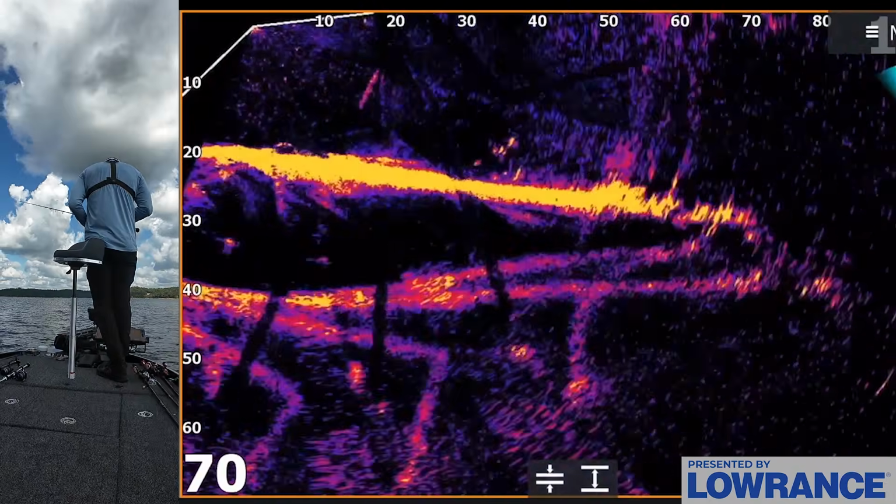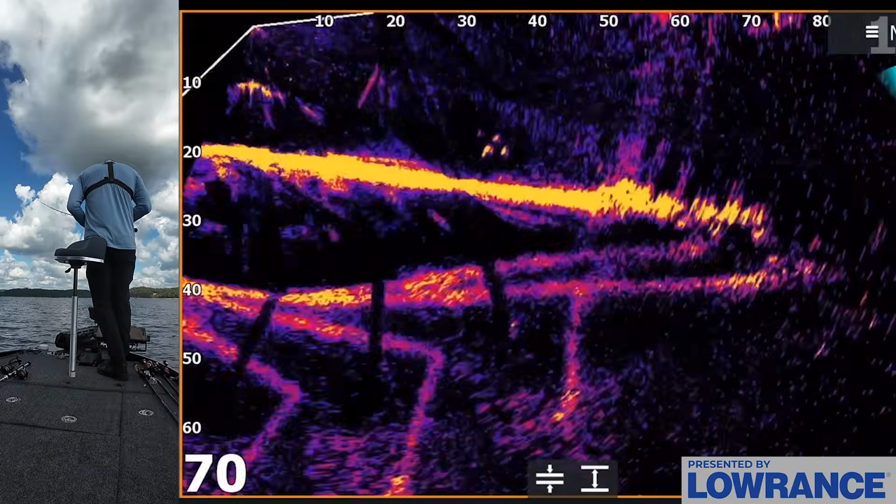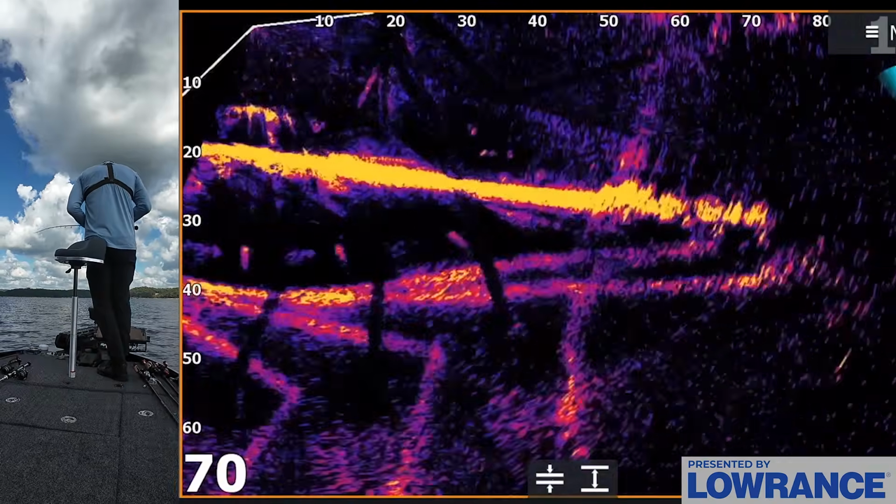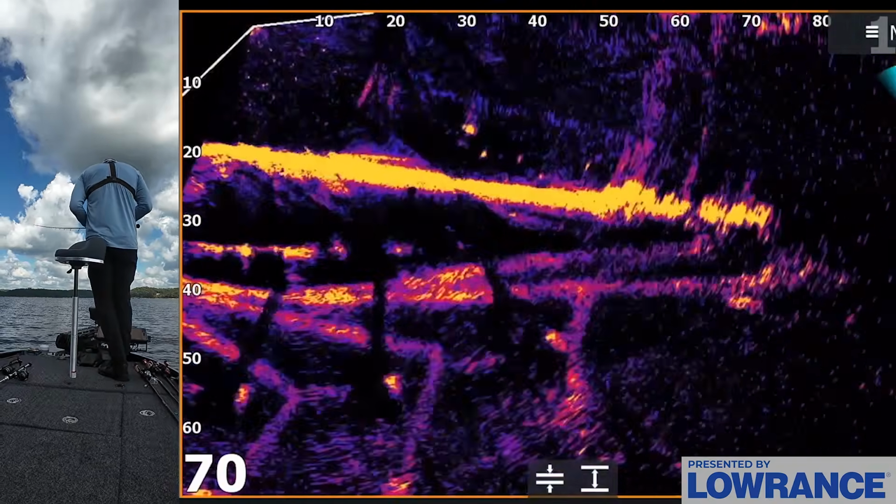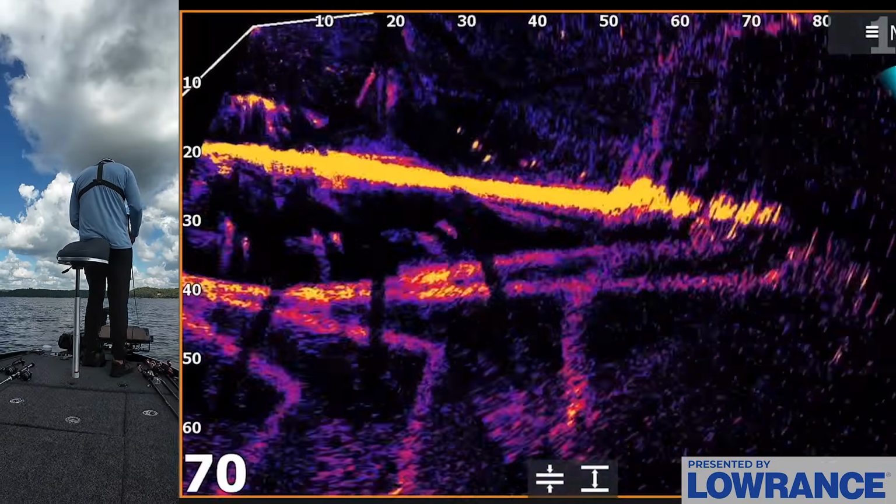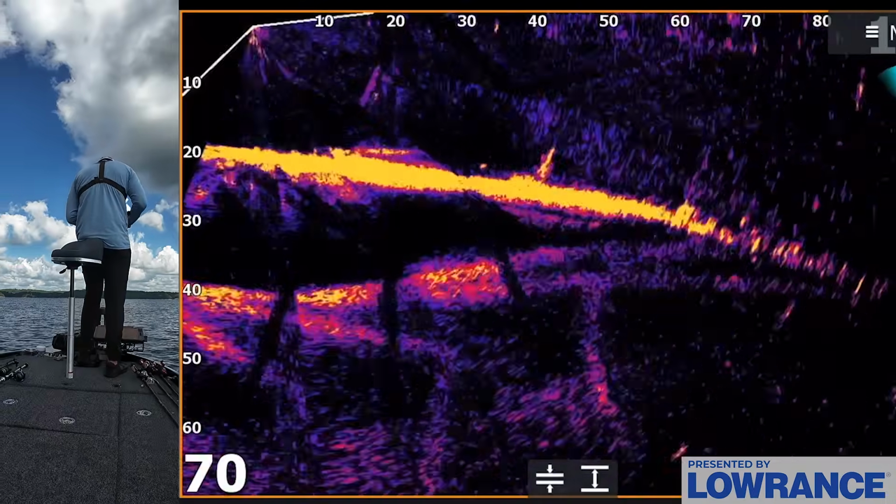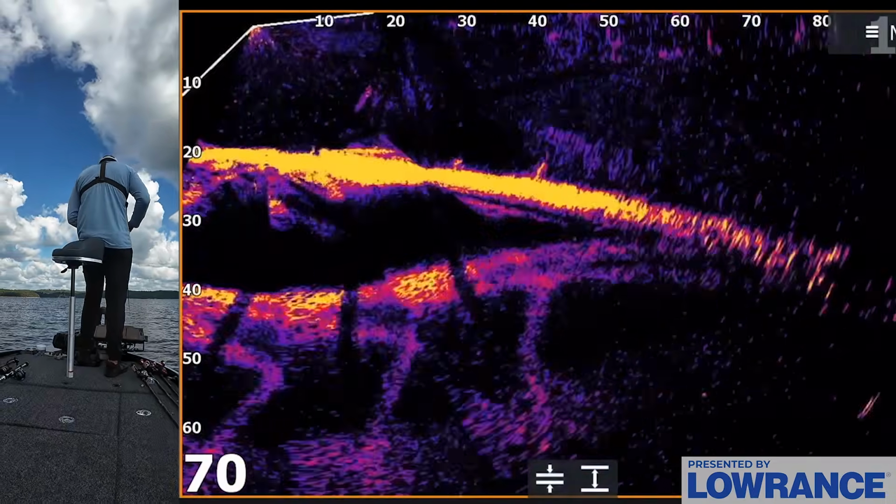Just come get it. Eat it. Oh, they're so picky. It's crazy how picky they are. Okay. But they like this hover rig a lot better.